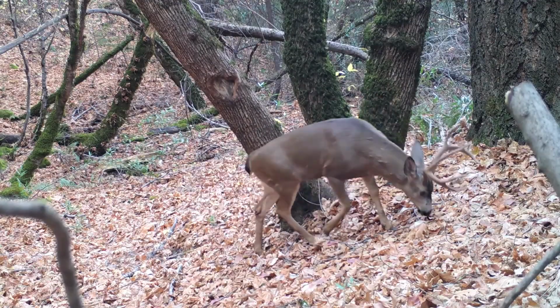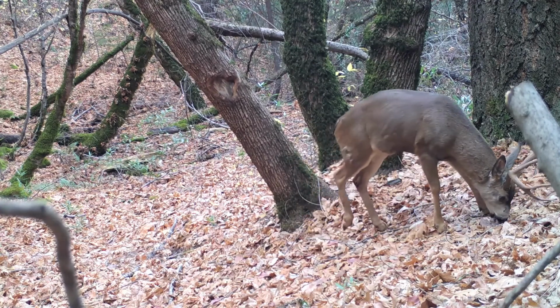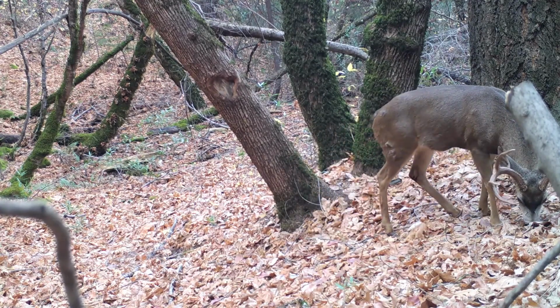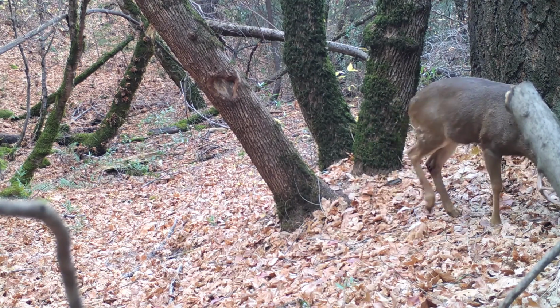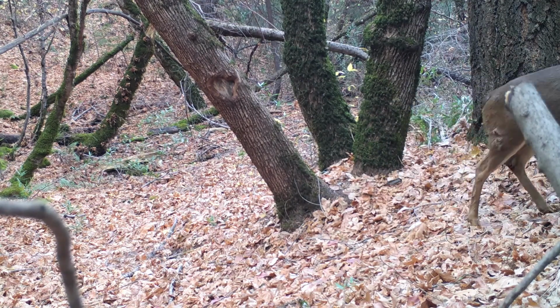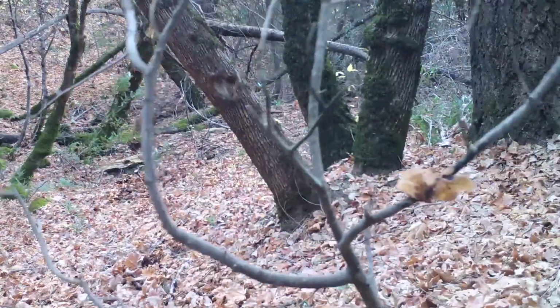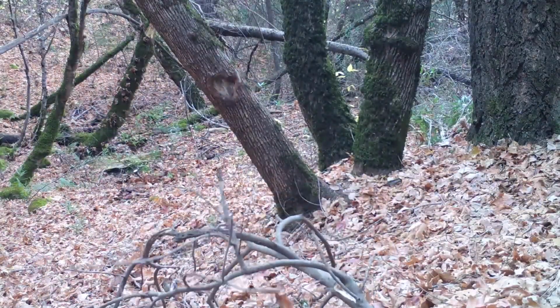2 weeks later, a buck with a broken tine followed the same route. The rut was almost over, and his appetite had returned. He was munching acorns when he moved into the patch of fallen timber. 2 hours passed, and then he was running for his life.